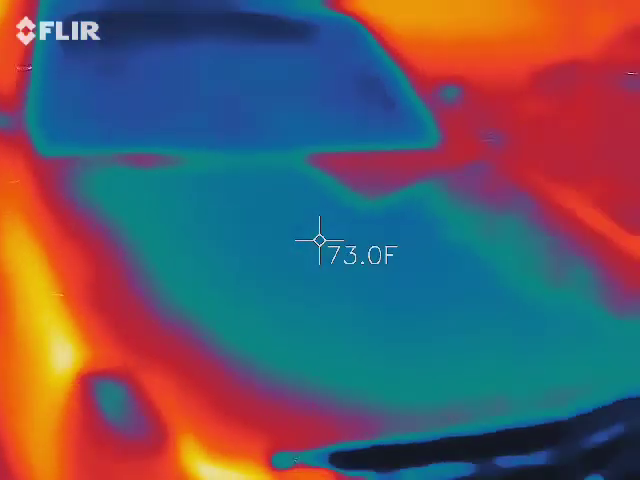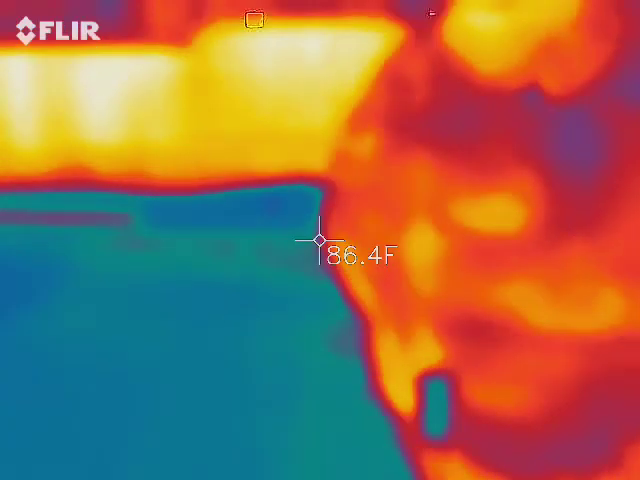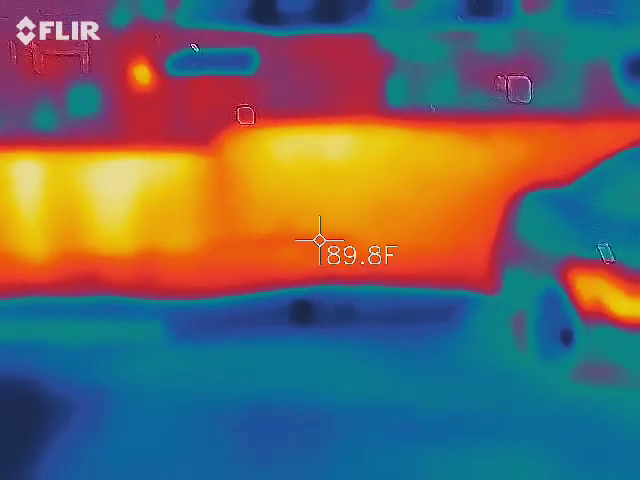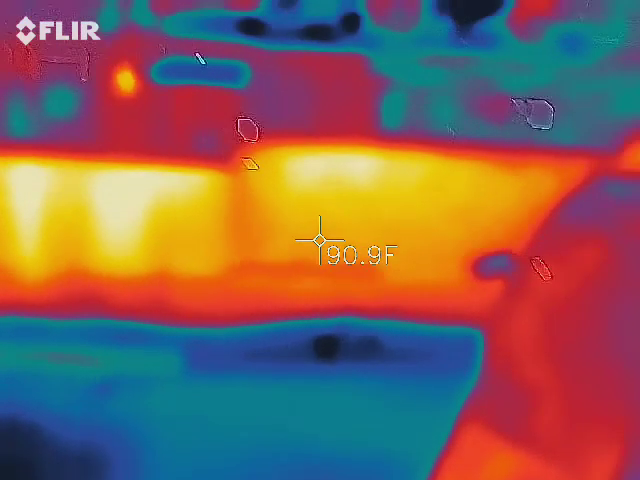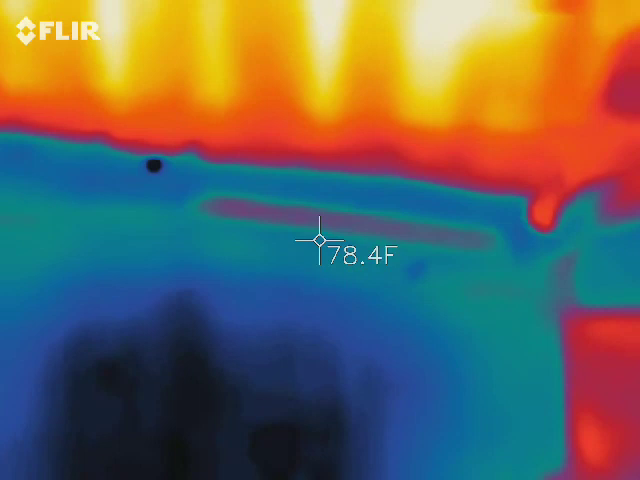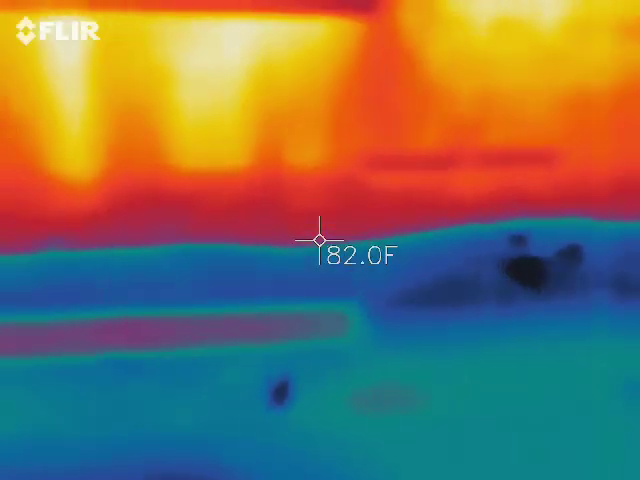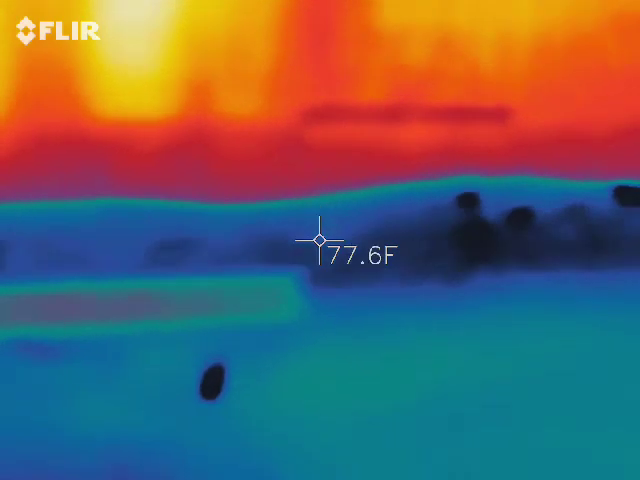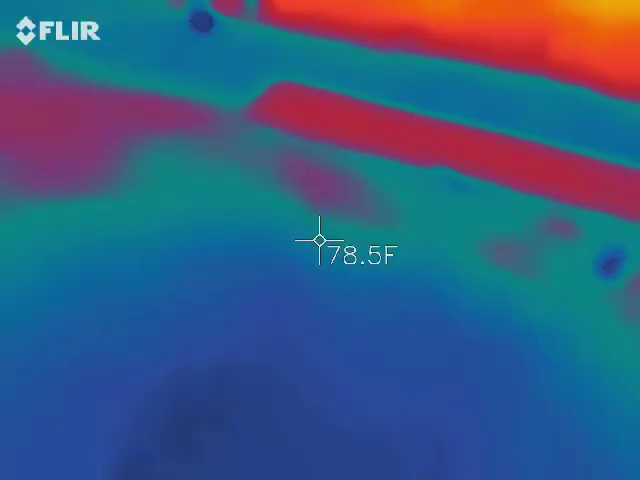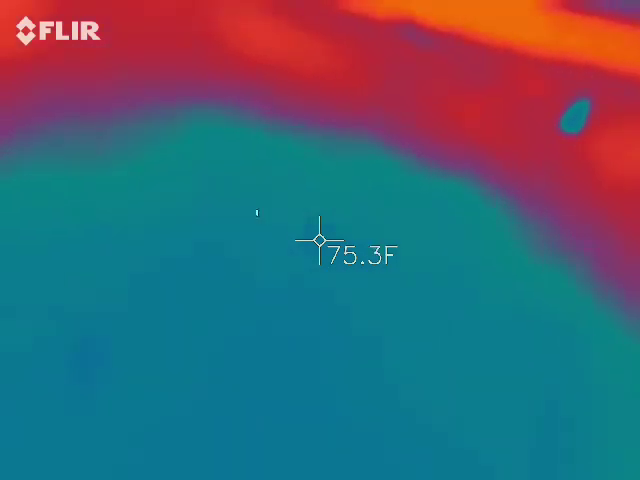Right here I hit 70, that's because of the car, but I hit 72 right there. There's 78 over there, I just shot the laser over there, even though I'm not supposed to. Oh, 72.1. Where you at? Right here. I'm at 75 right there.